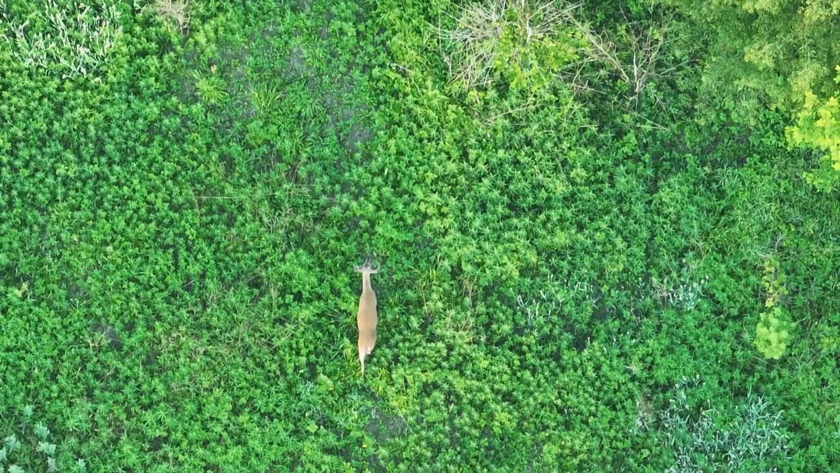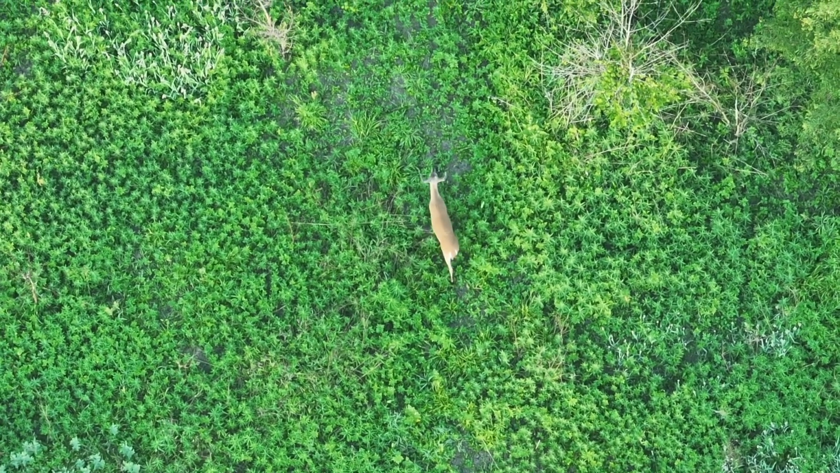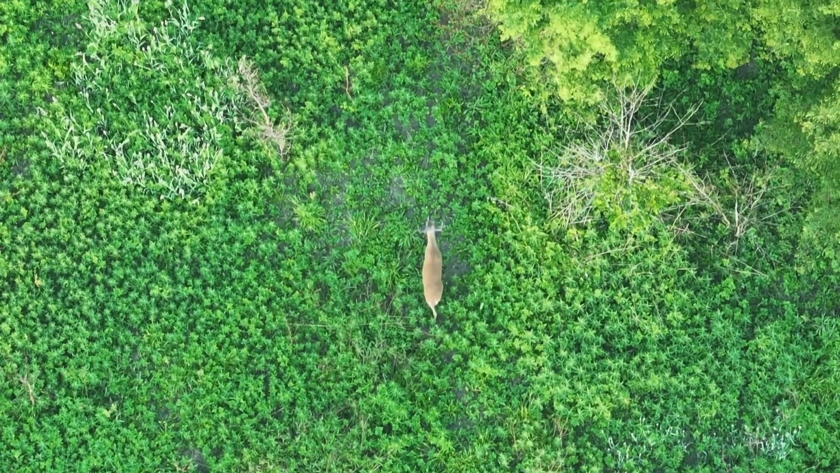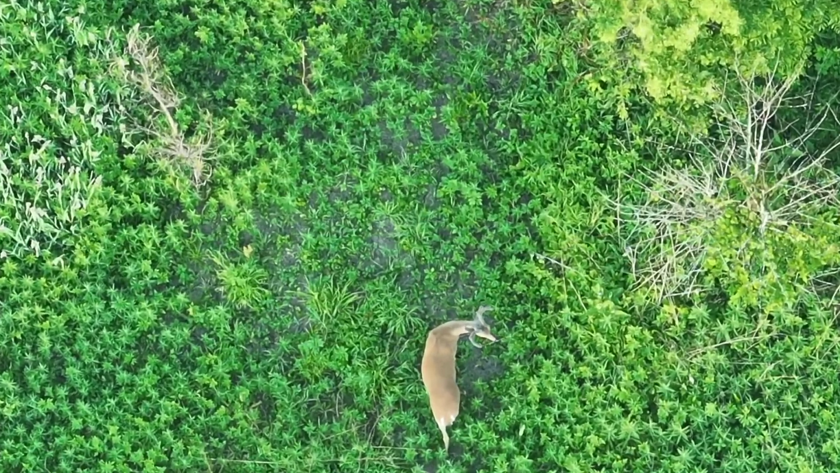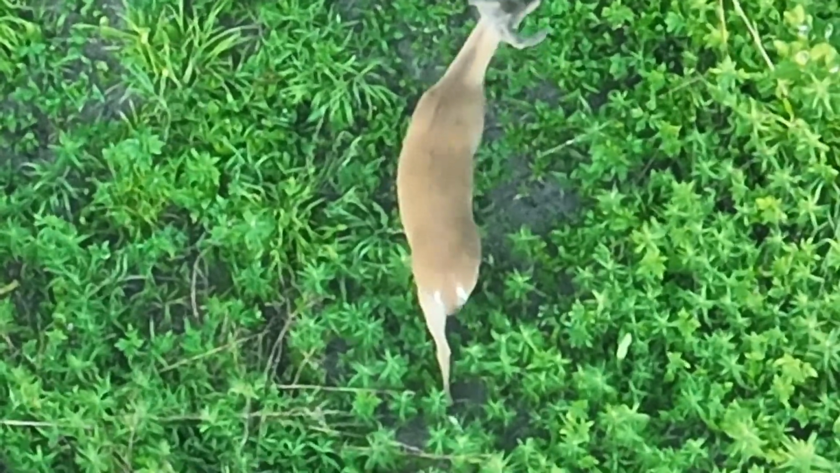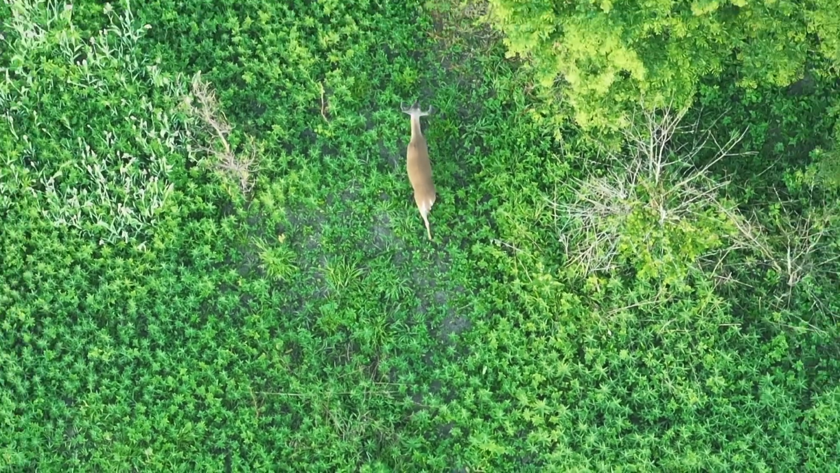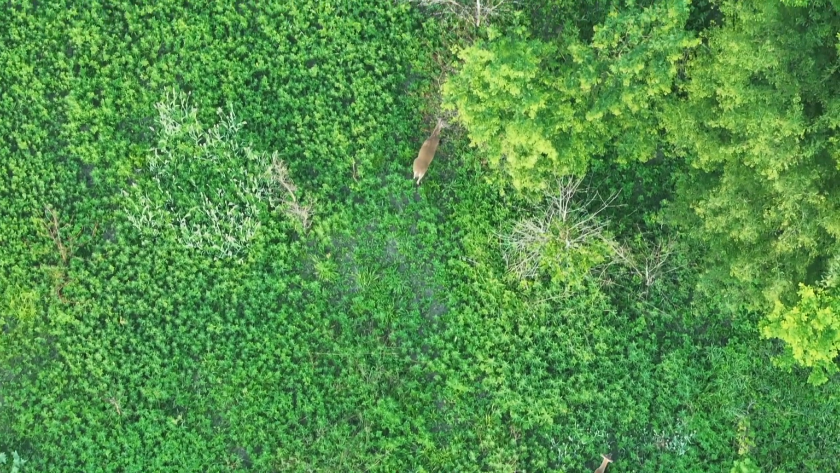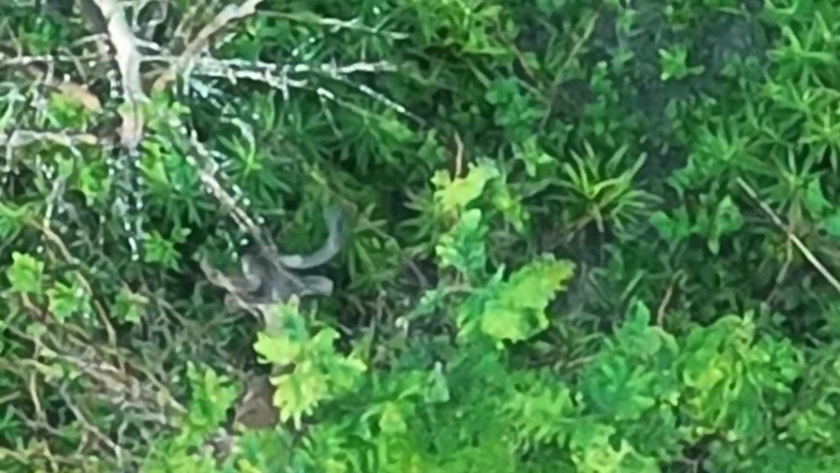But in the other flights of the morning, the other missions, we found fawns. A little bit older fawns and separated from the does. We found fawns that were very close to the doe, so I'm assuming that would be more of a newborn. And also raccoons, and I think maybe a cottontail rabbit. I haven't edited that particular mission closely.